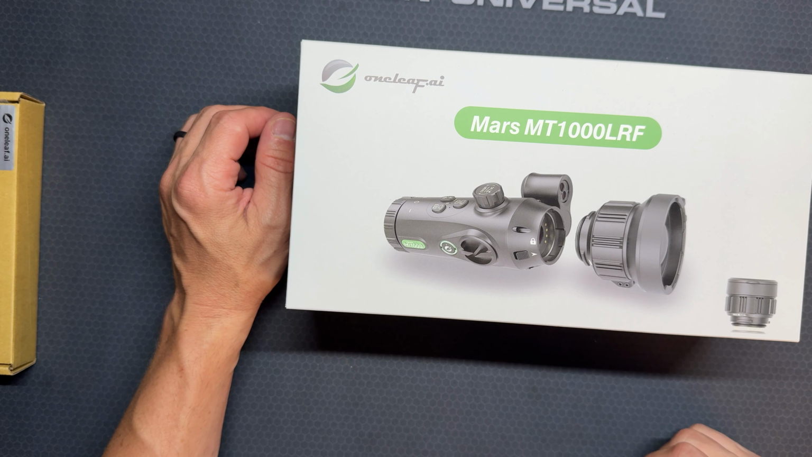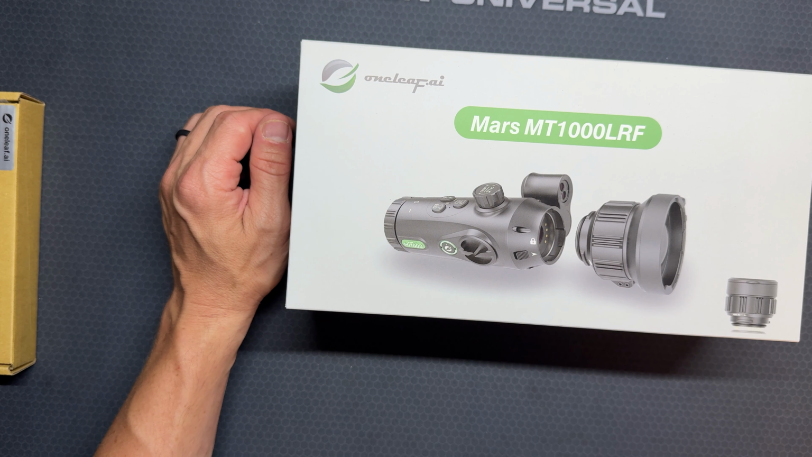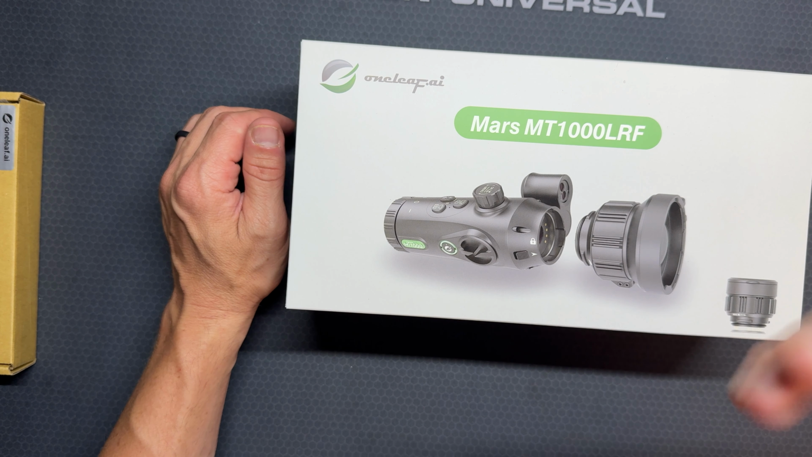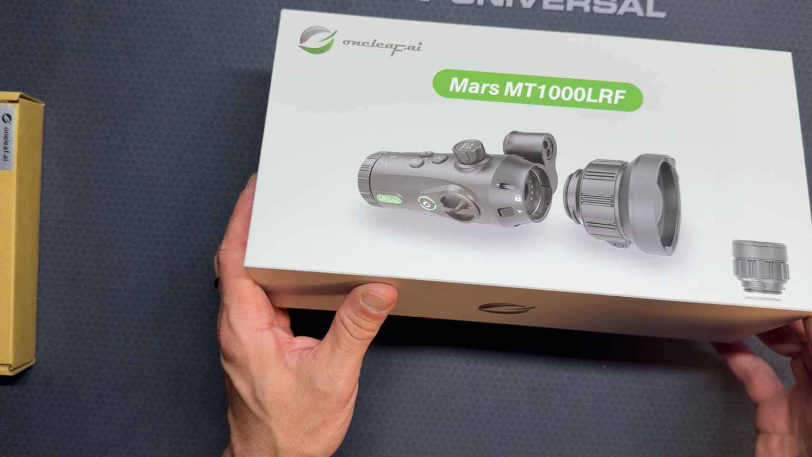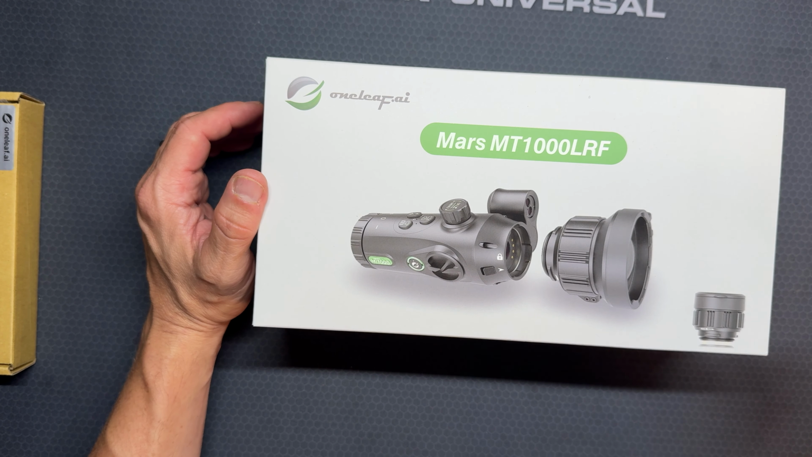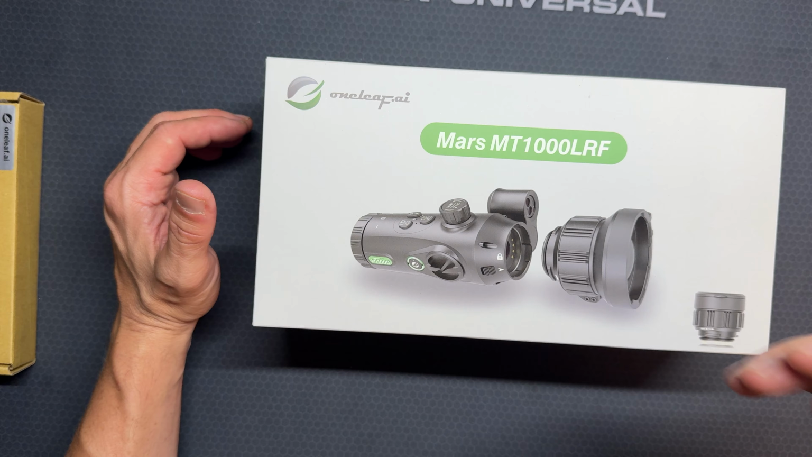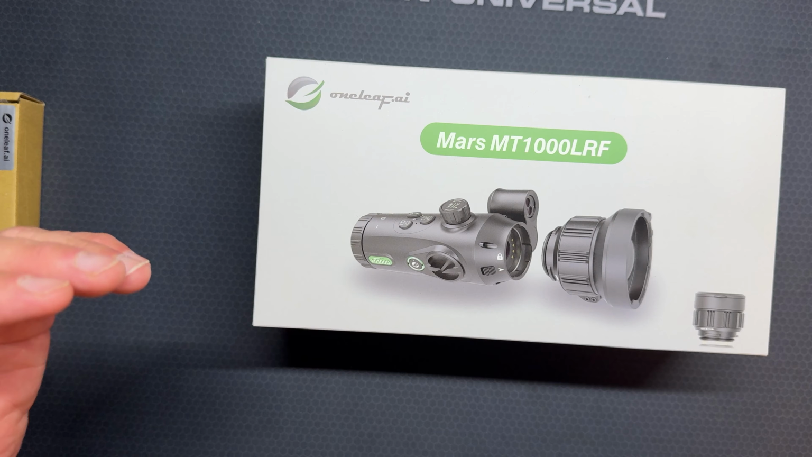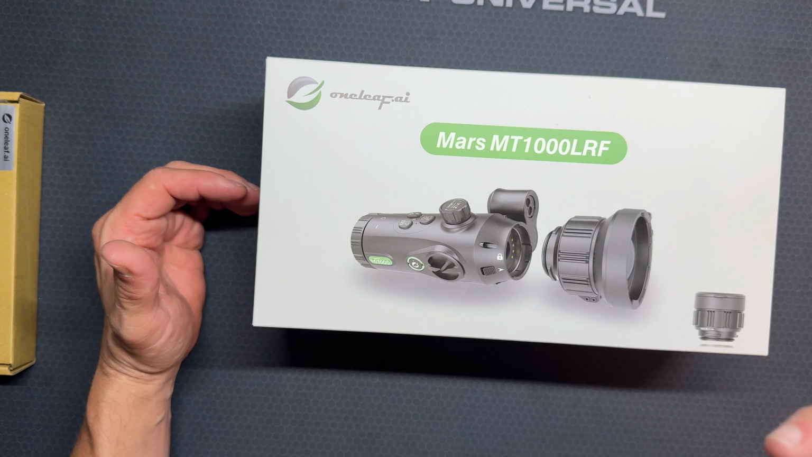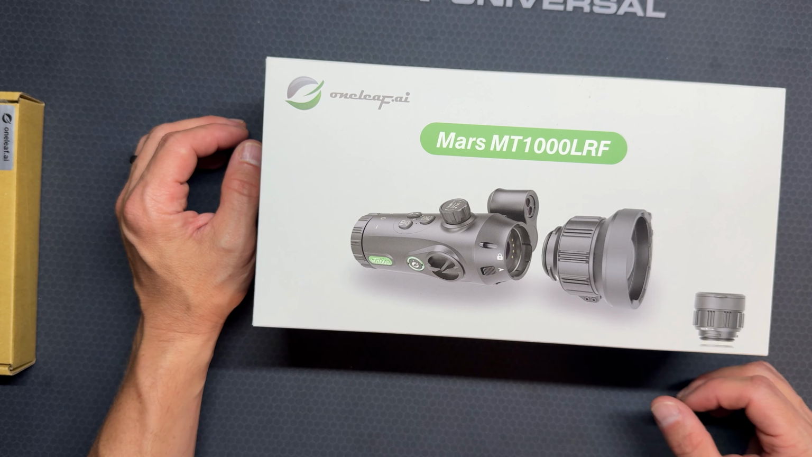With that being said, that doesn't mean I'm just going to say this is the greatest thing since sliced bread. If it is not up to par, then I'm going to tell you guys and be honest with you guys that this thing is not worth buying. But so far, I have played with it a little bit and kind of checked it out and messed with it. And so far, no issues. And to be frank with you, it is actually a super clear image. I mean, there's a lot of detail, which we'll get into later in the video.